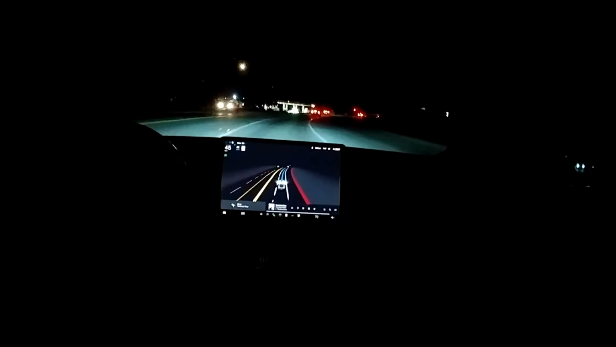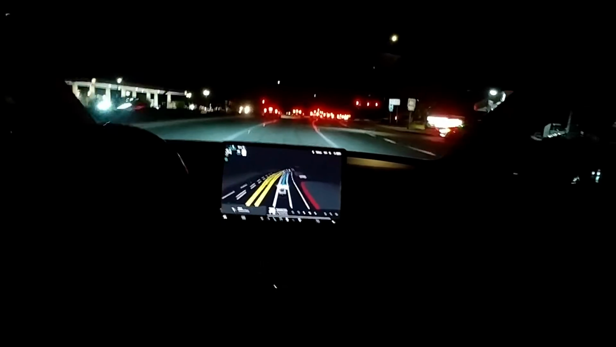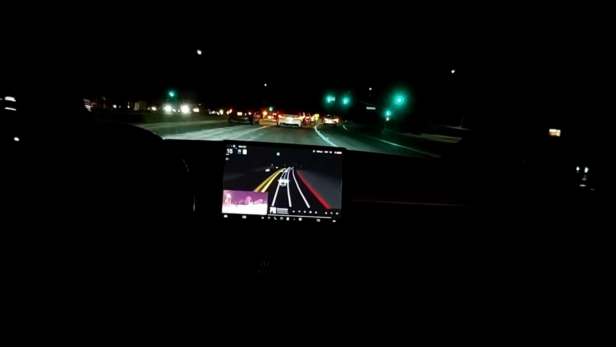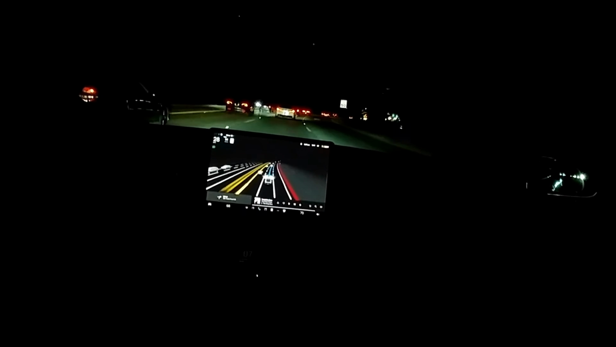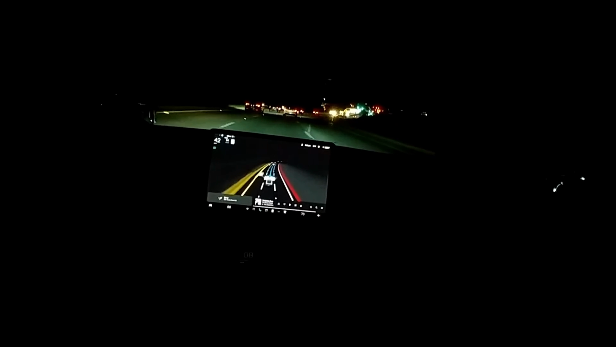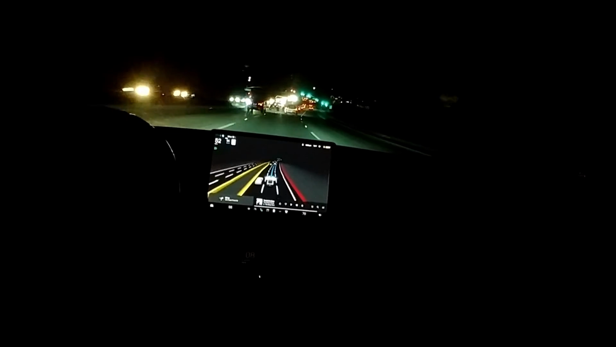Here's our supercharging station up here on the left. I've only used it once in the 5 or 6 months we've owned the car. I do most of my charging right at home, 99% of it, basically. But it's nice to know that the supercharger's close by, if we find ourselves low on a charge and need to make a longer drive at the last minute that we hadn't anticipated.